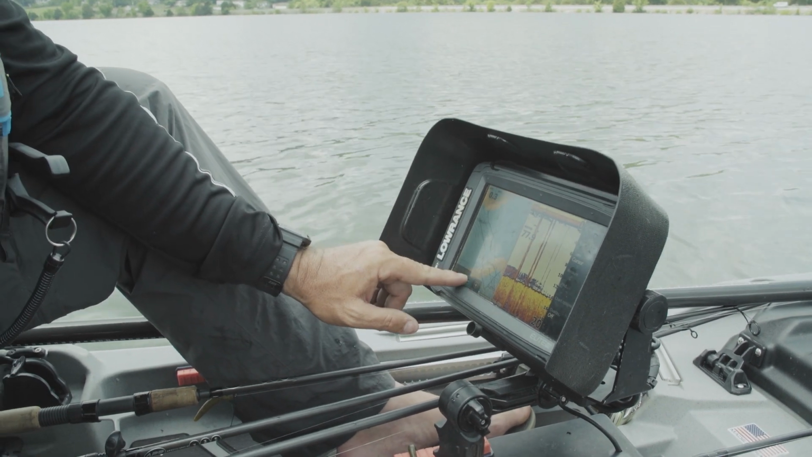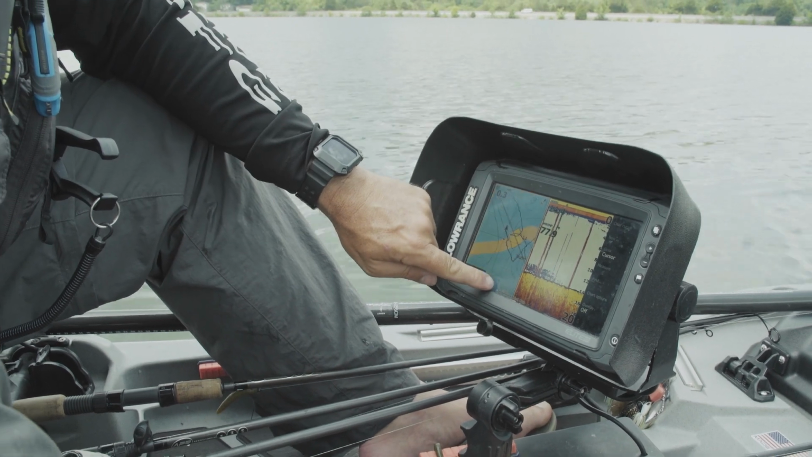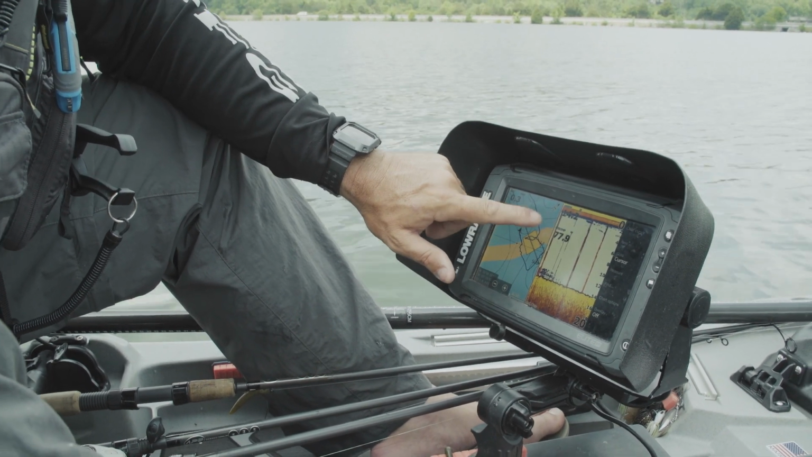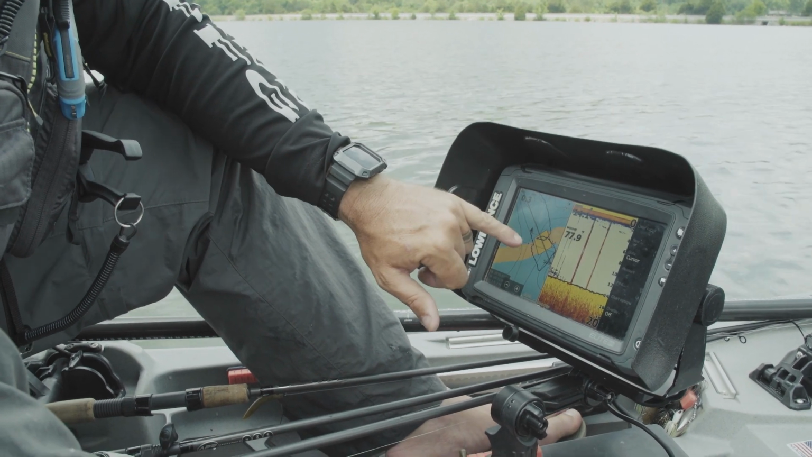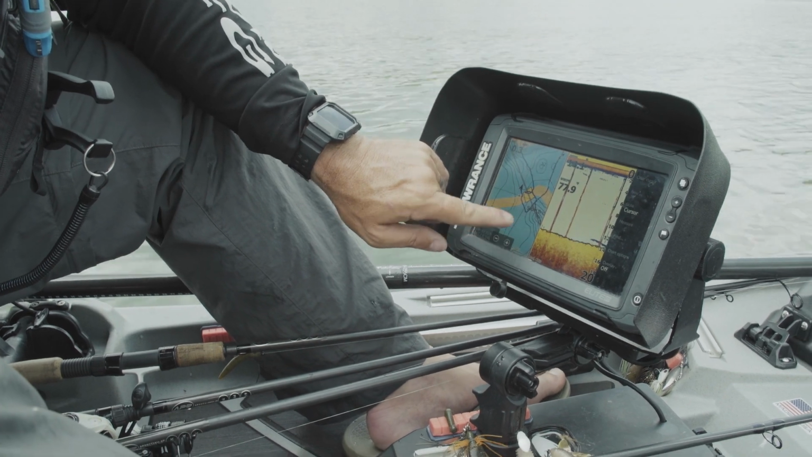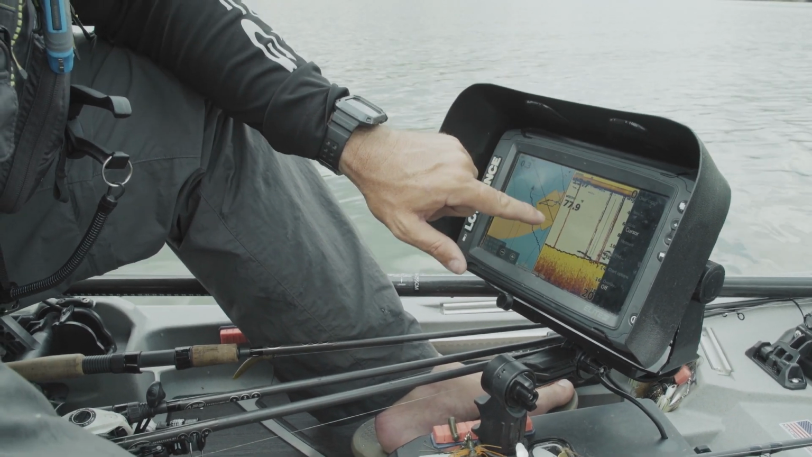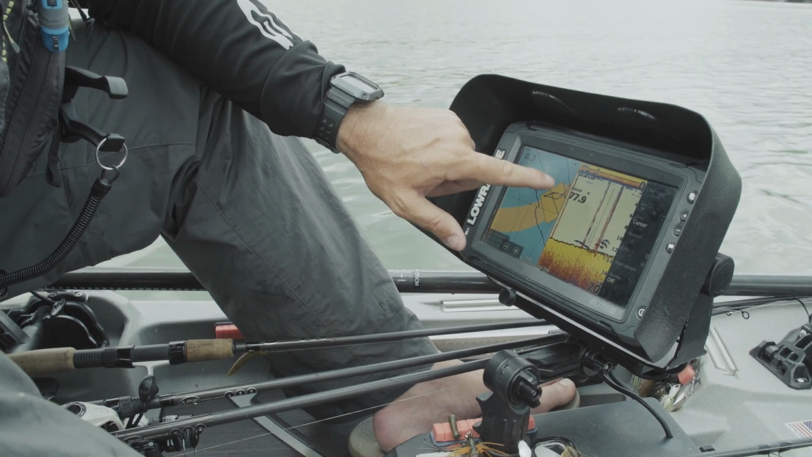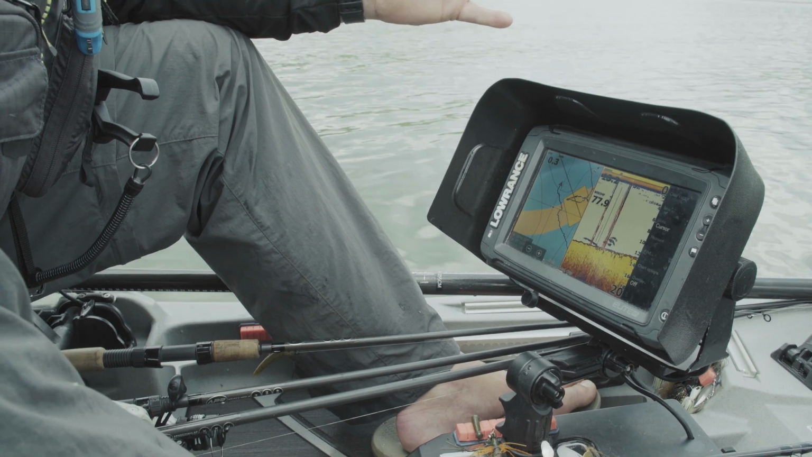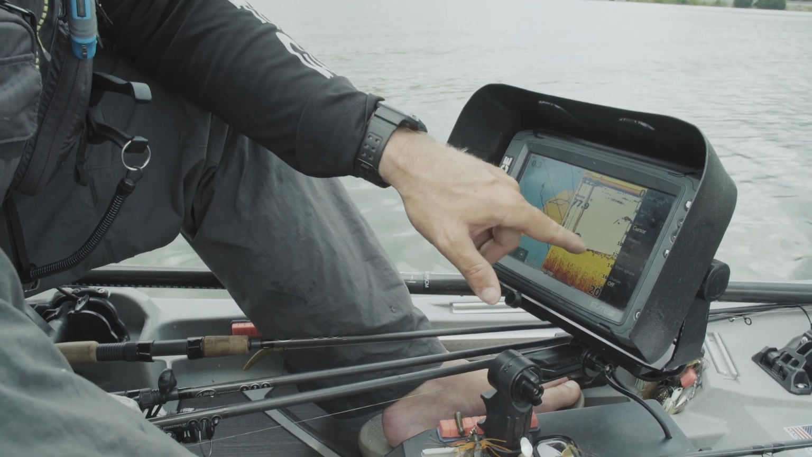So let me show you why I talk about the spot on the spot on the spot. What we've got here is a road bed, a submerged creek channel, and a submerged piece of bridge. So that is a piece of submerged bridge. I'll back out a little bit, see where it says submerged bridge right there. So it's a piece of submerged bridge, a road bed going through here, and then your creek channel. So you've got an intersection of three pretty much fish holding structures and covers, and then there's some grass down there, as you can see in some of the places down here.